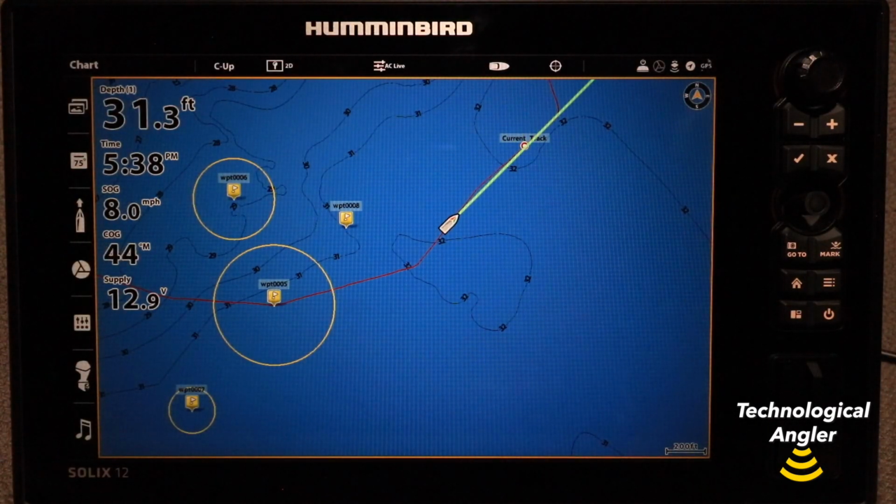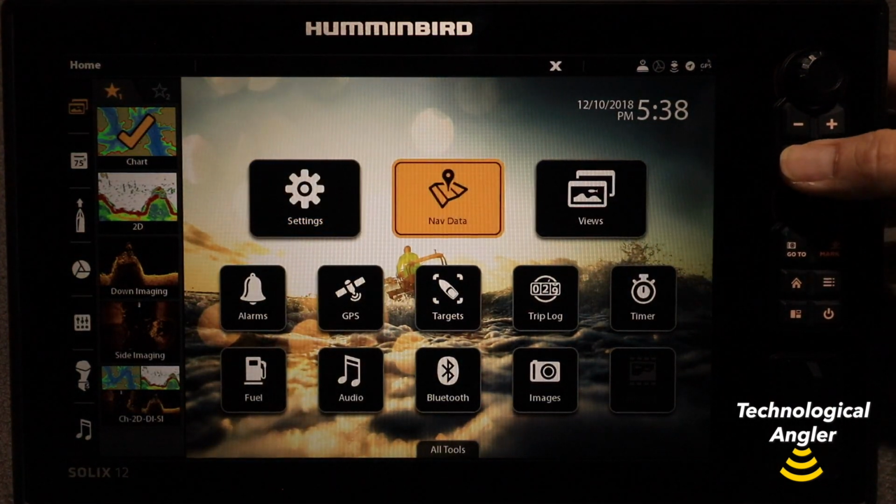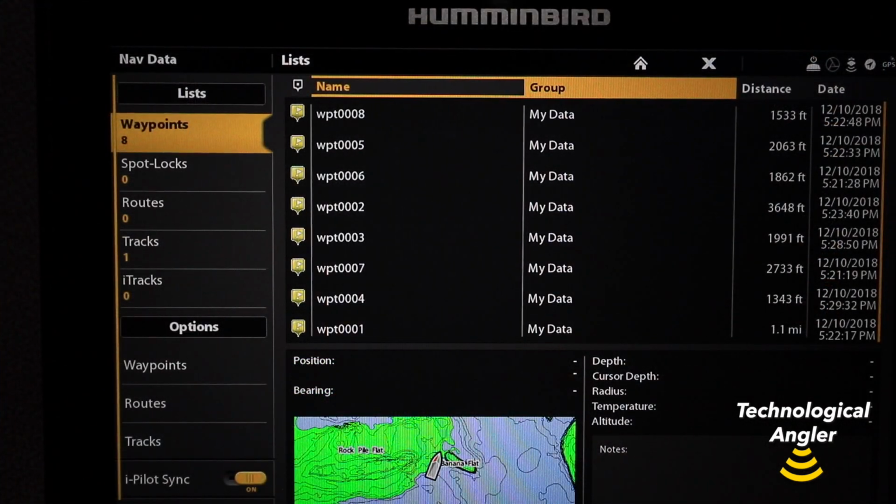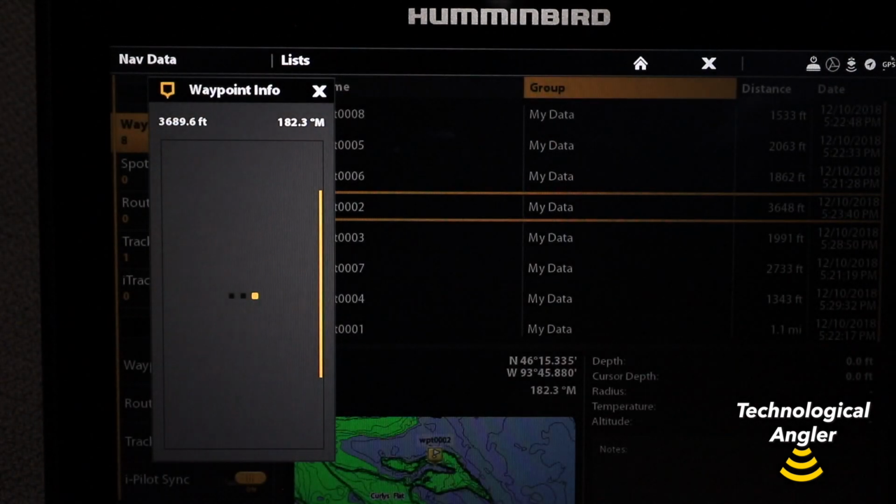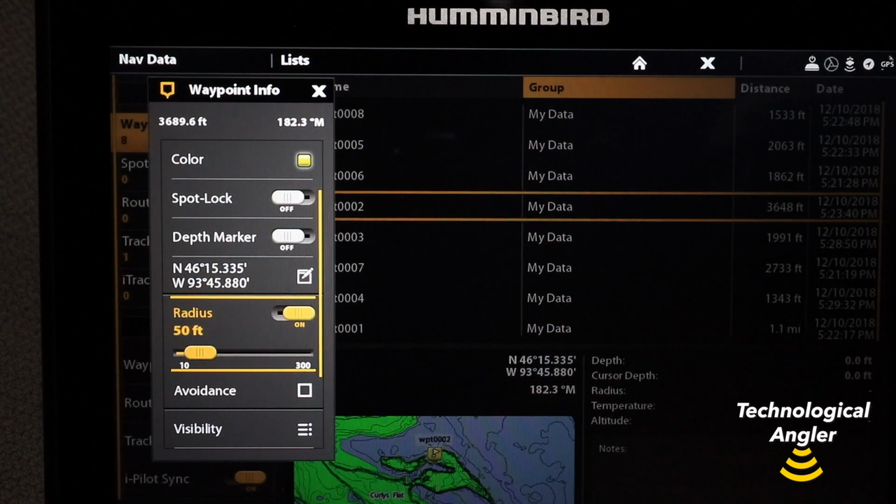Finally, on a Solix, you can also add casting rings to individual waypoints using the Nav Data tool on the home screen. Here, simply select a waypoint from your collection and press the Info or checkmark key to call up the Waypoint Info menu, where you can once again toggle Radius to On and adjust the size of that waypoint's casting ring.